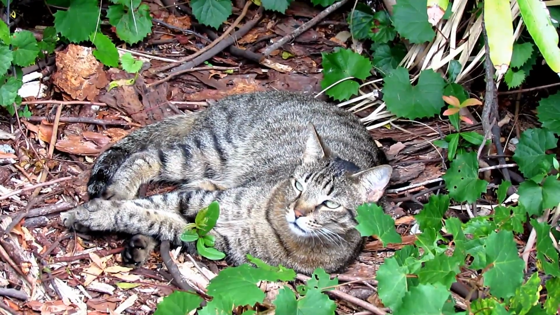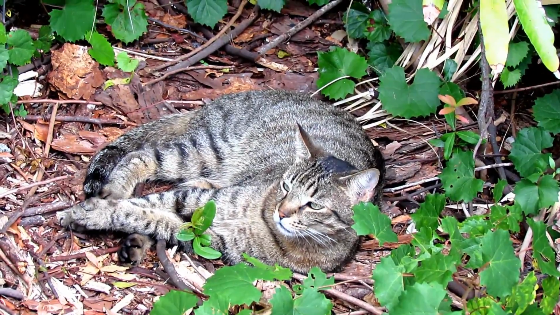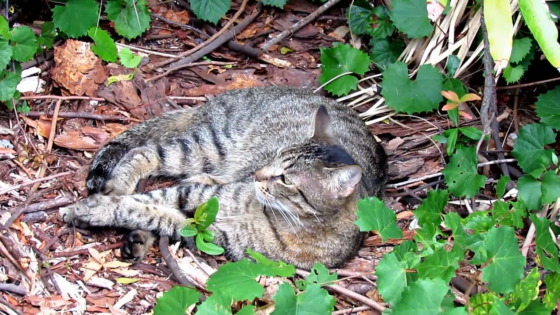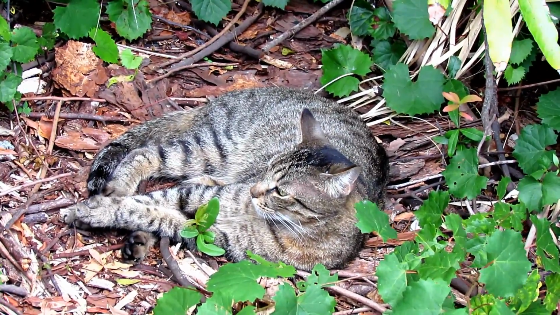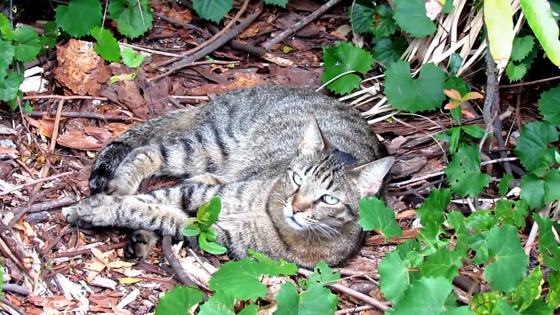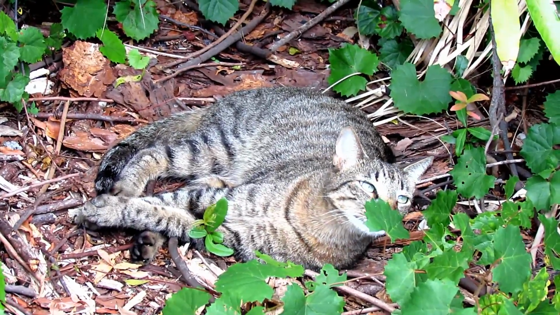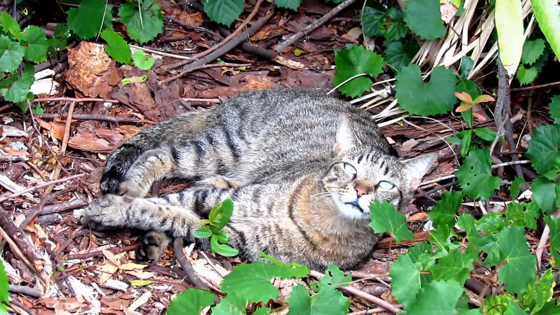So I went back and got the camera, and actually, when this video was taken, I was holding the camera above my head with the tilt screen down so I could see, and filming over the fence. So although in the video it kind of looks like he sees me, he really doesn't see me. There's a lot of noise and wind, so he's not smelling me. And this is his daybed. This is where he hangs out in the daytime, right in the edge of the jungle.